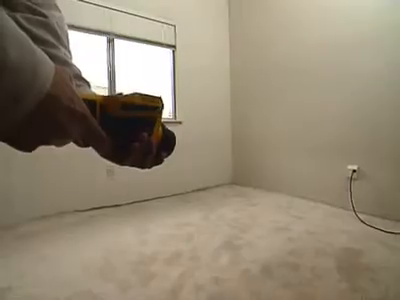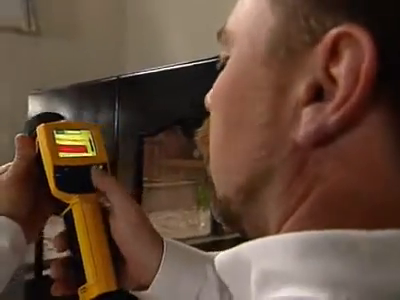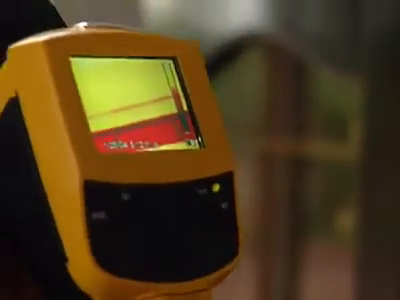A picture is worth 1,000 words when it comes to water intrusion. The ability to instantly know the areas that have become wet. The ability to make that determination quickly and without destructive techniques. It's a slam dunk. I see FLIR infrared technology as becoming the standard in our industry.